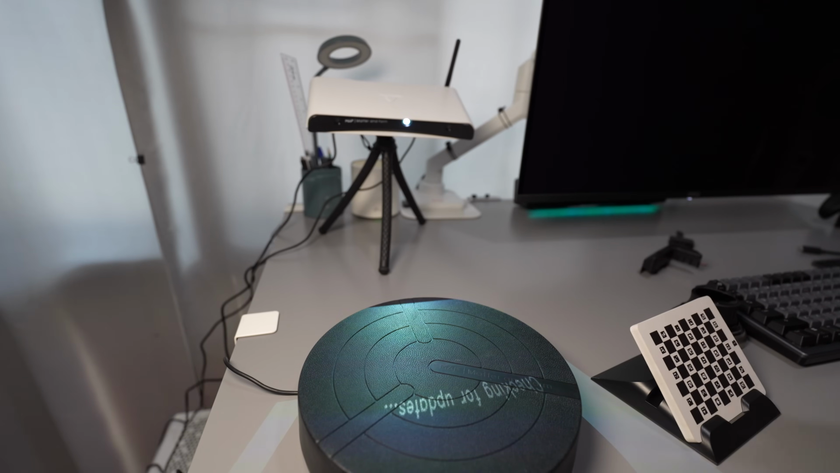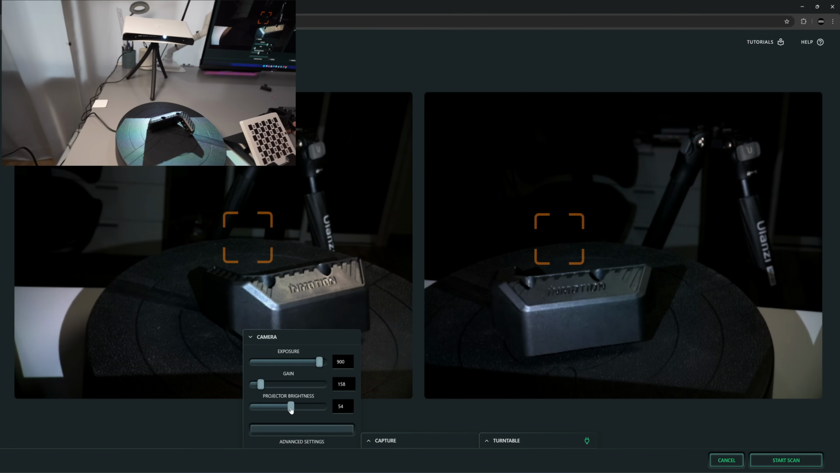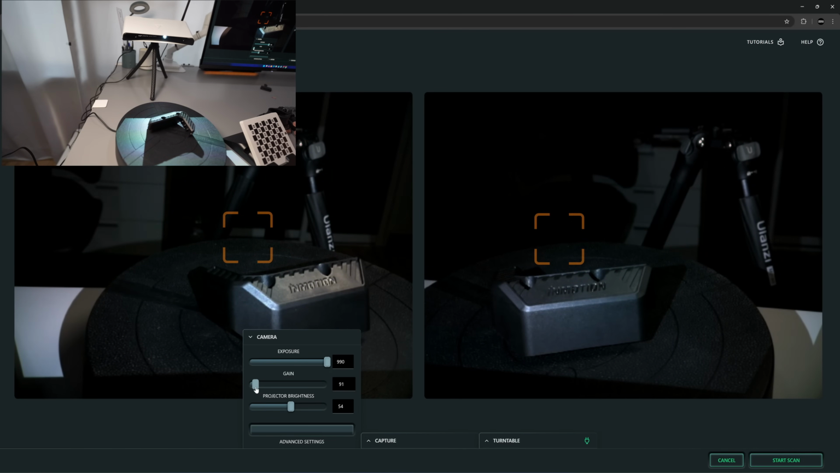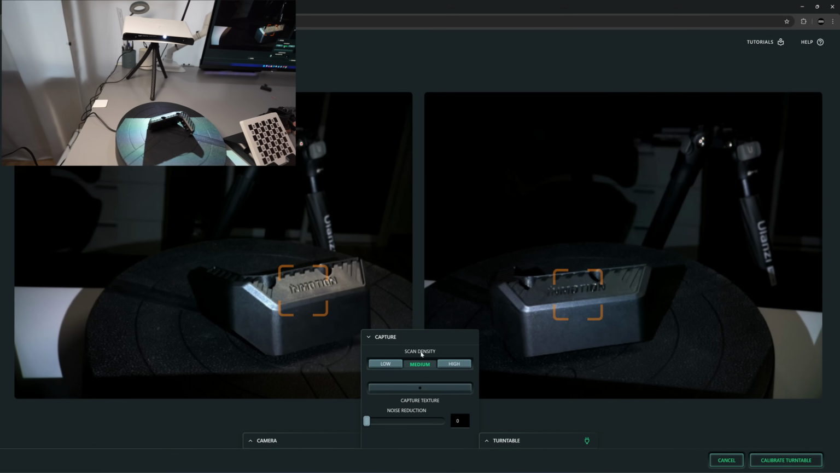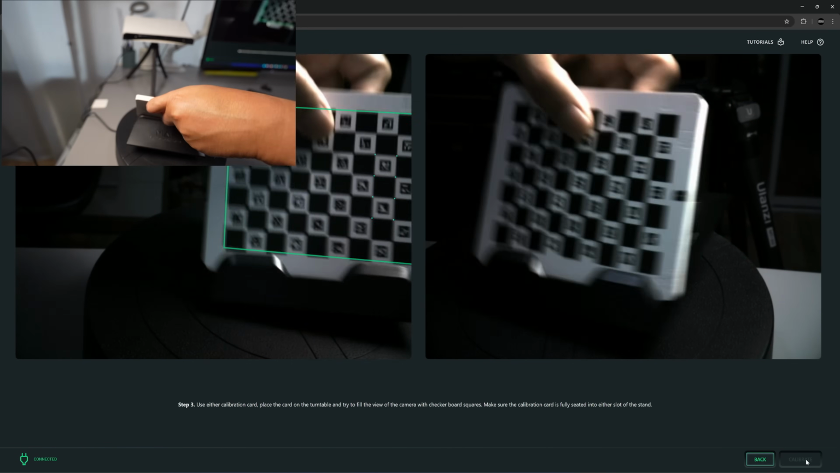This is the last one, MetaInform 3. With this new firmware update from MetaInform, you can adjust the projector brightness, so it scans the black color much better. It has an autofocus camera, so I'll use the scan density in the medium, because if I use high, the processing time will be very long. So you need to calibrate.